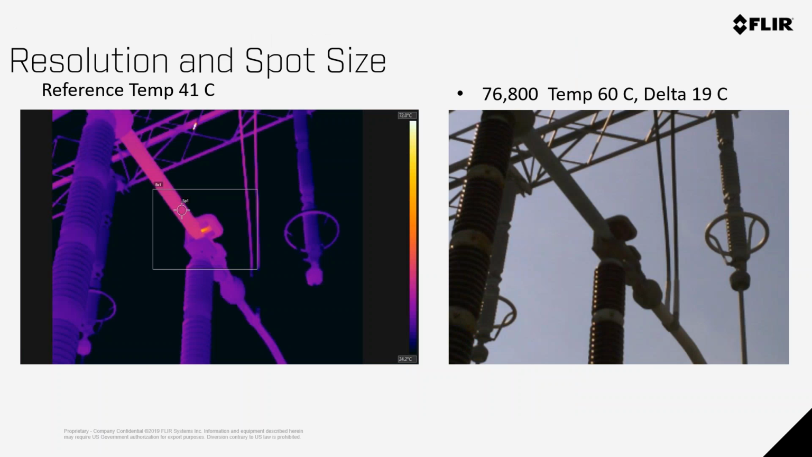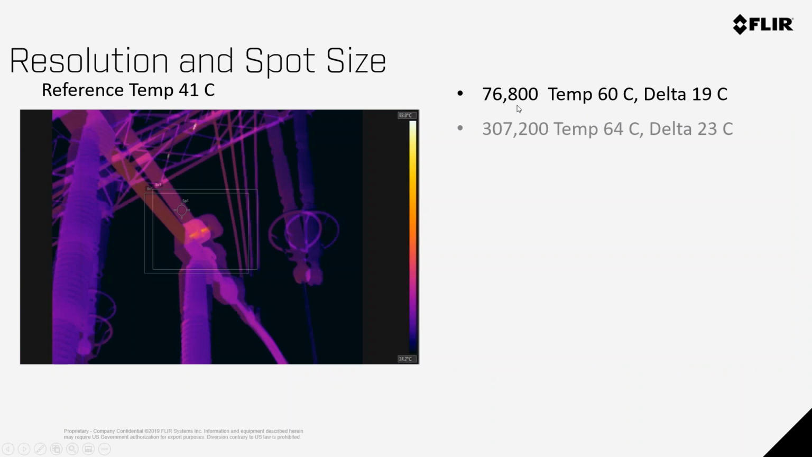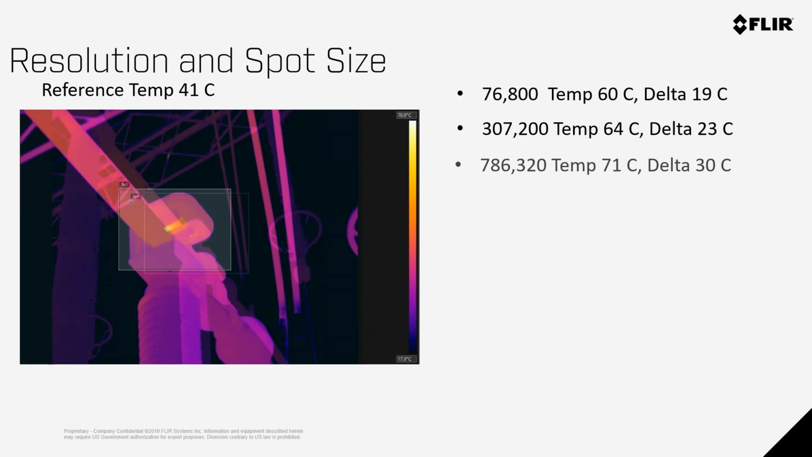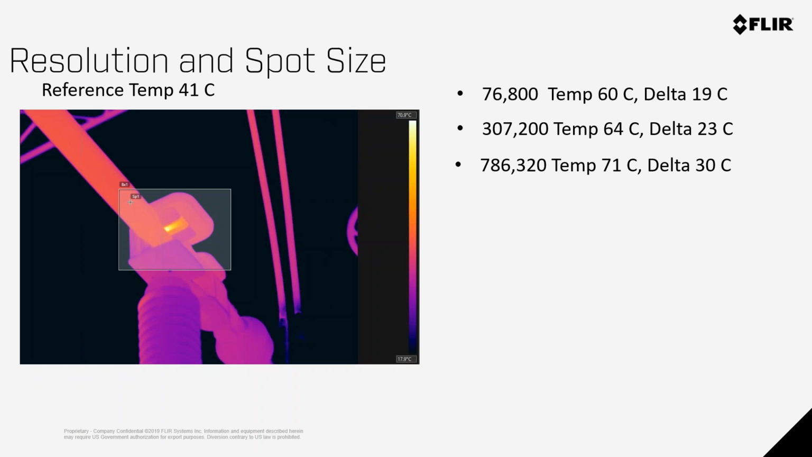So here's an example of resolution and spot size. Here's just one example in a utility substation where we could see the hot spot. It's 41 degrees C with my 76,800 pixel camera. If I quadruple the resolution, whether in the camera or with another camera, I can see the problem, and my temperature went up about 4 degrees. If I go to my high performance camera that has 786,000 pixels, you can see a temp rise of 71 degrees. So you're starting to increase the temperature, which is important. You want accurate temperature measurement.